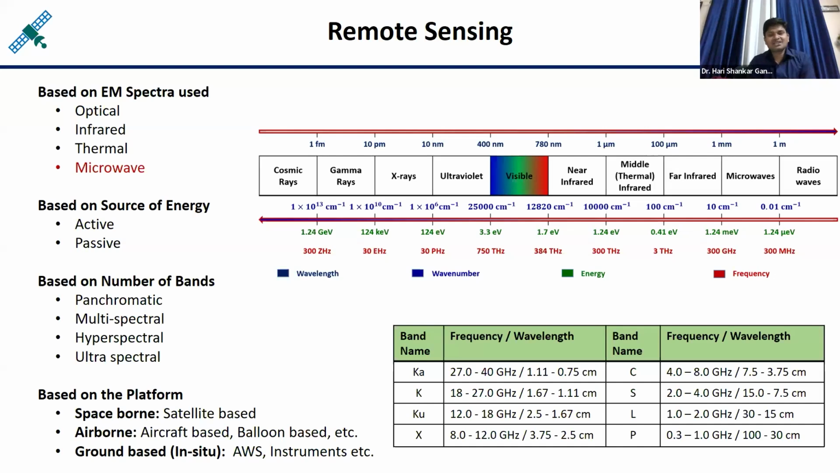But this particular lecture is based on the microwave portion of the electromagnetic spectrum, because we want to use radar devices. In the case of optical or thermal, optical sensors are required, but in the case of microwave, we can use radar devices. The microwave portion lies between 1 millimeter and 1 meter of wavelength. This long wavelength range is further divided into sub bands, which are mentioned here.